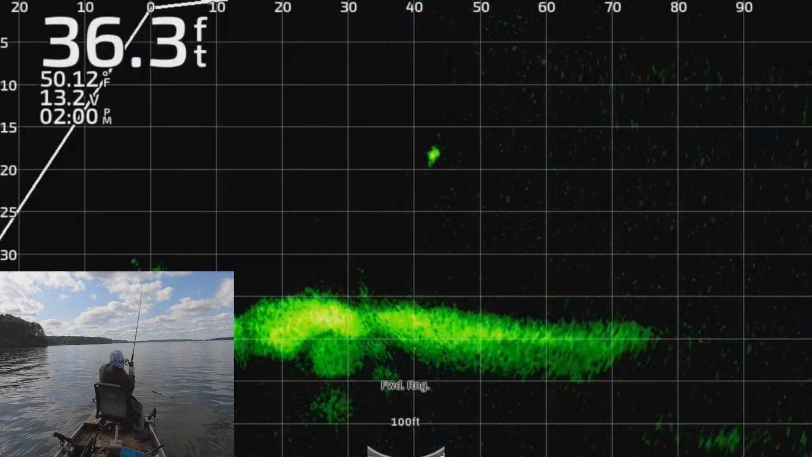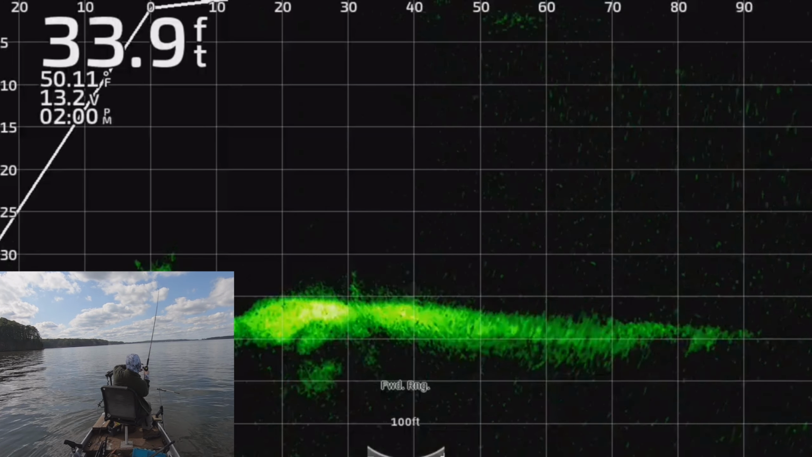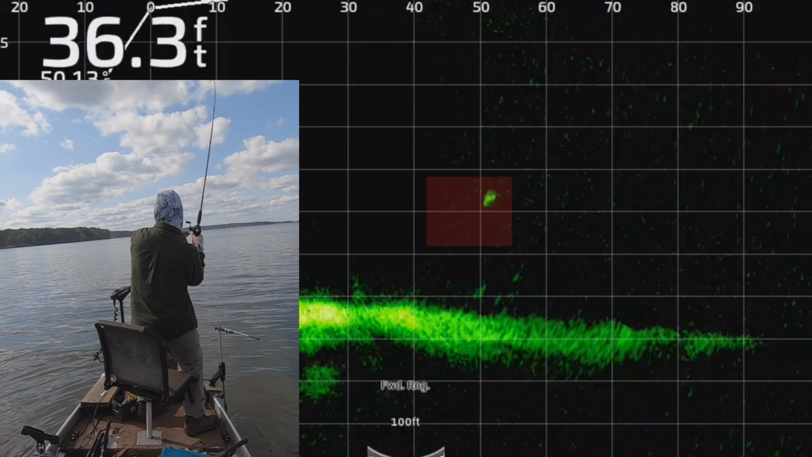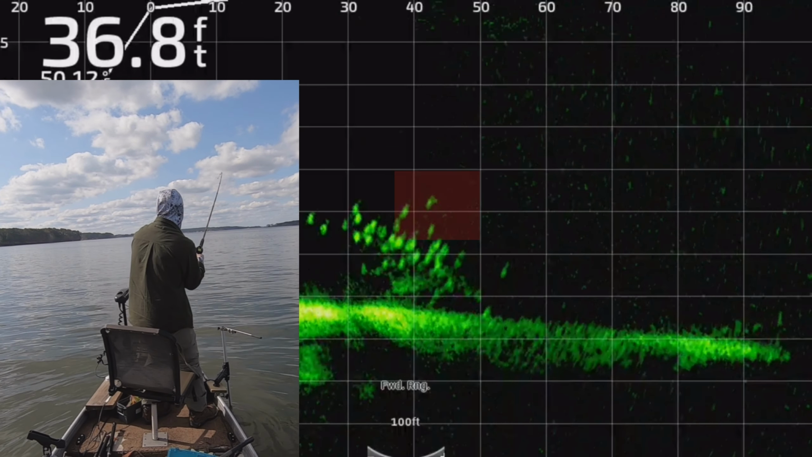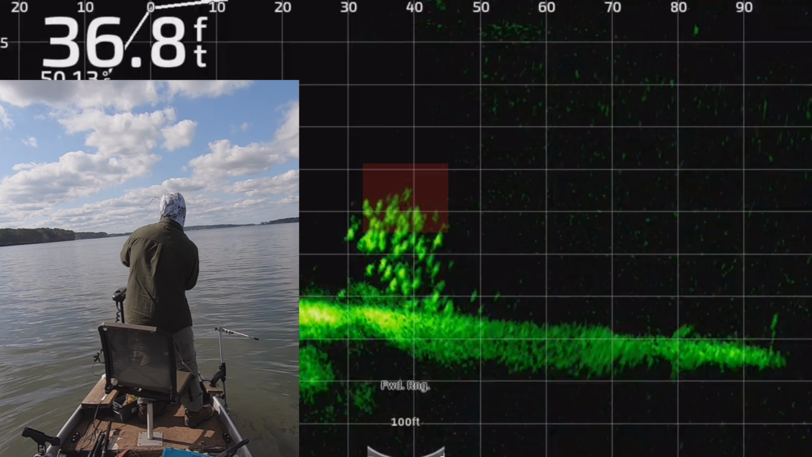Oh, here he comes. That's a good mark. I think this might be the big one right here. Yeah, this is the big one because the LiveScope just happened to be lined up in a way that you get to see this fish as I fight it. I didn't plan on this, but it was kind of neat to watch.